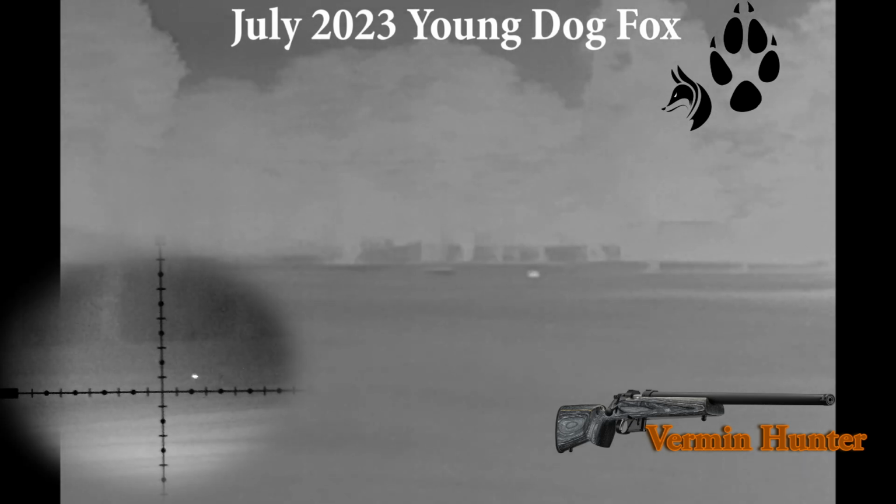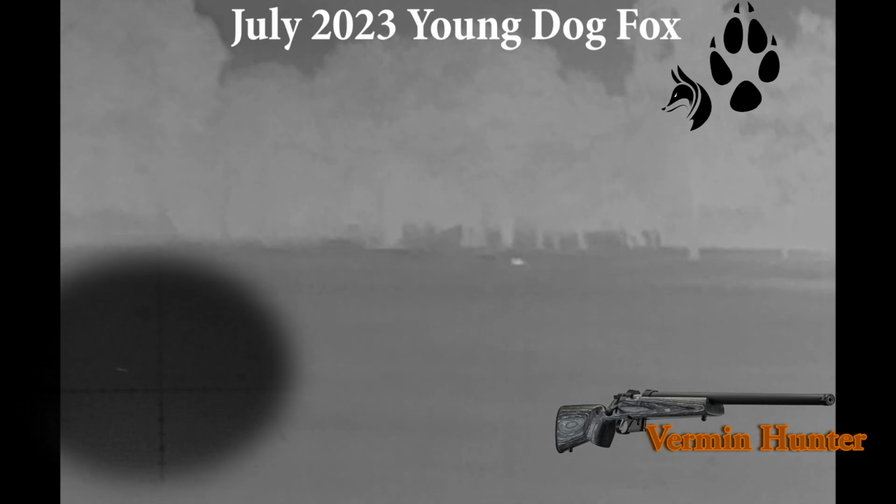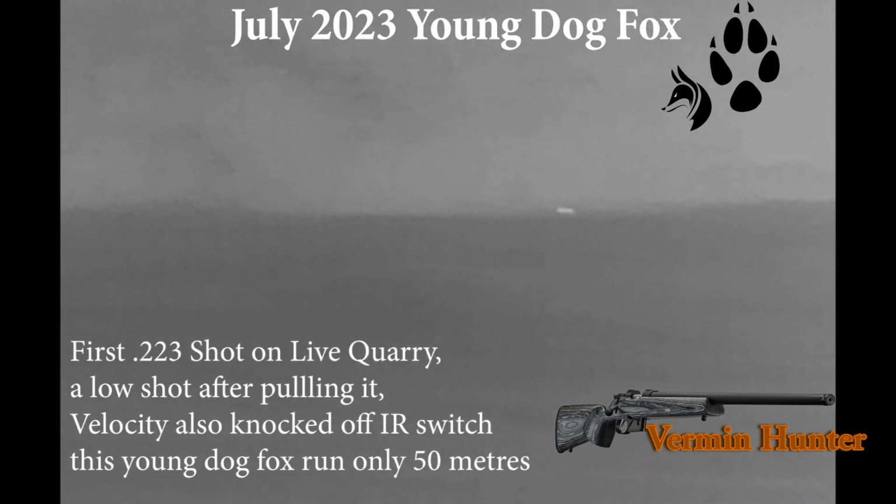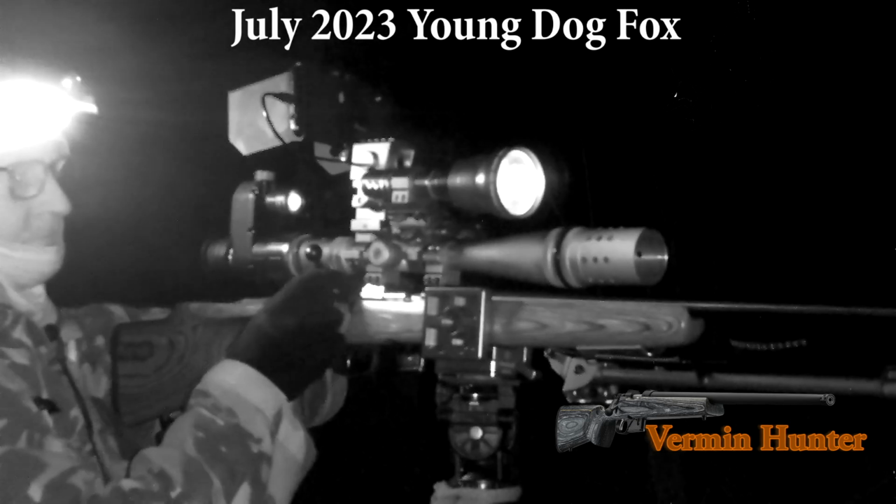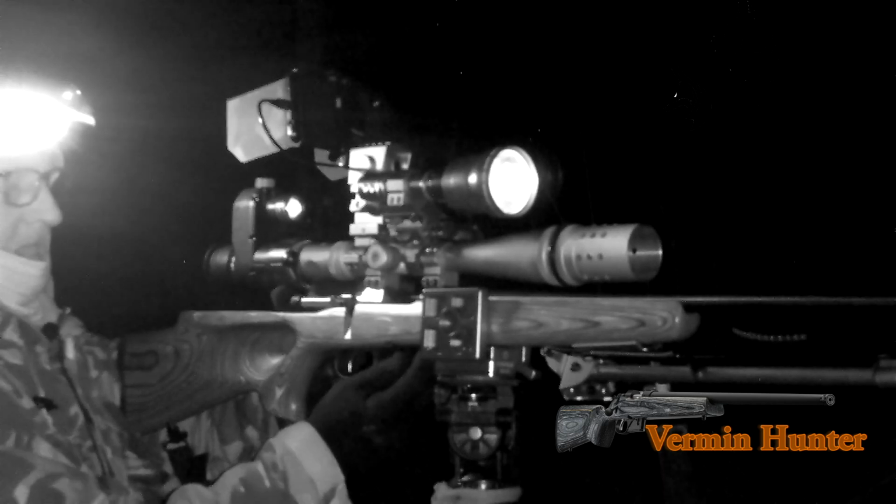and I set the gun up, I was finding a lot of problems with the IR switch, and the velocity of the gun going off tended to knock it off. I encountered this problem a few times on my first trips out, and then from there I realised the issue, and I changed the rubber on the back of the switch. It gave it more impact resistance, and I sorted that problem.